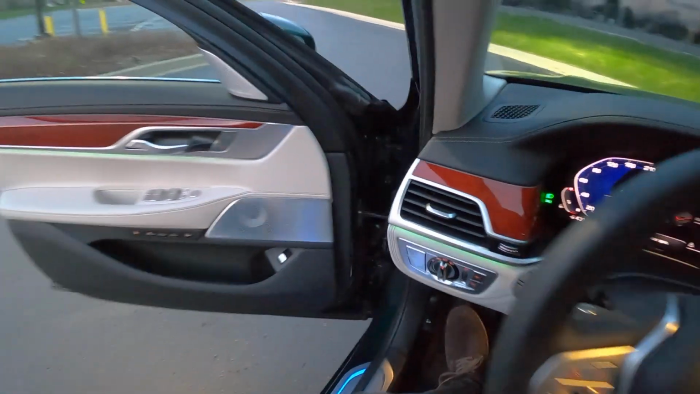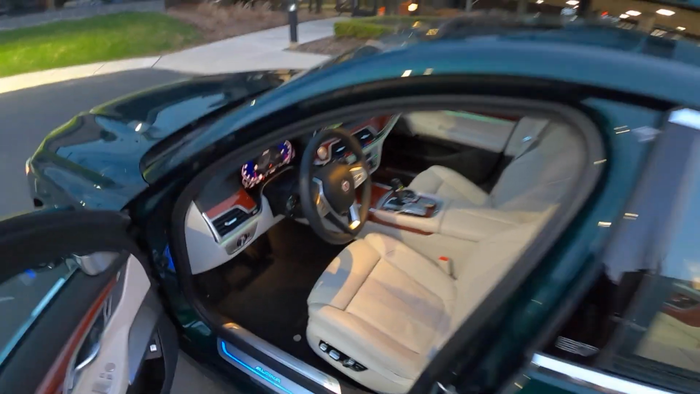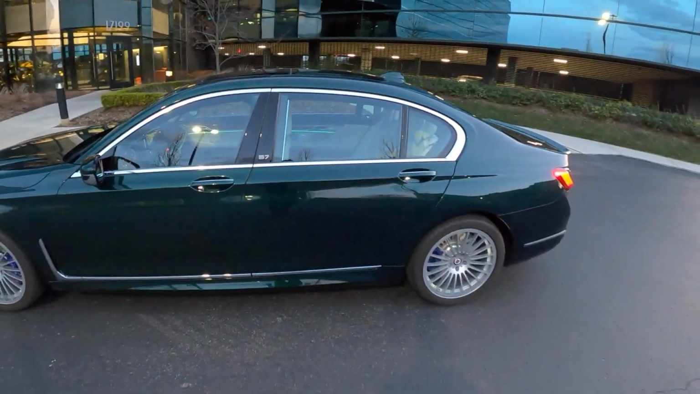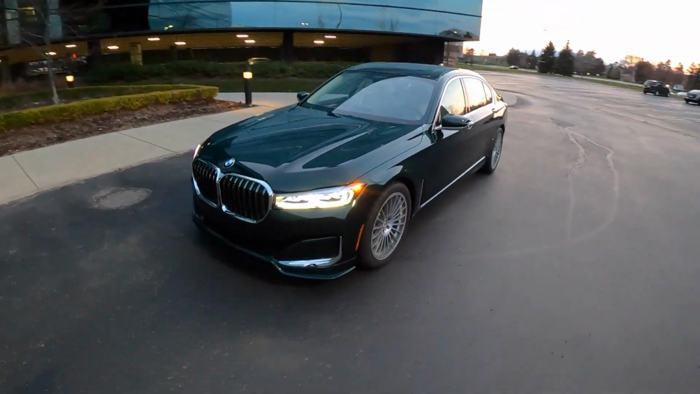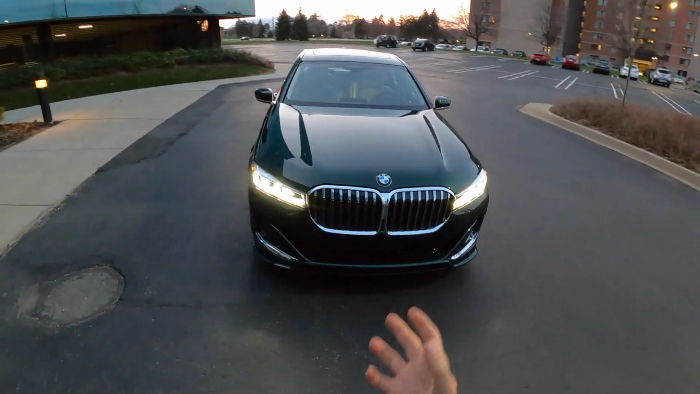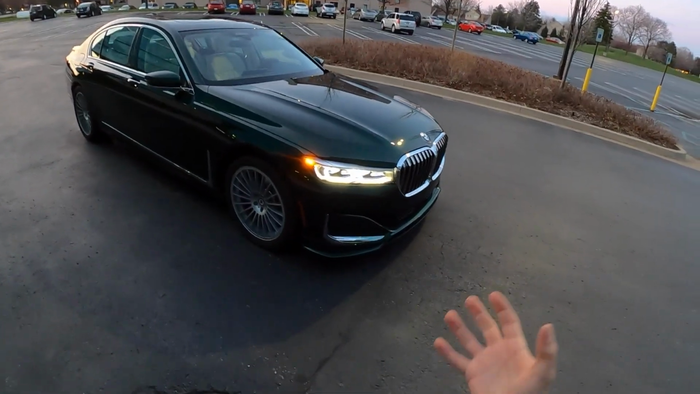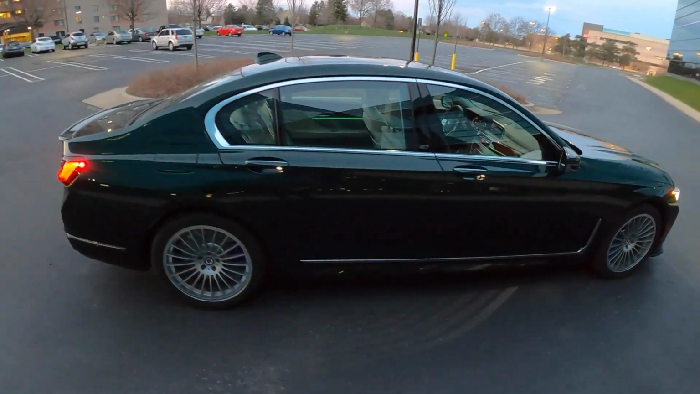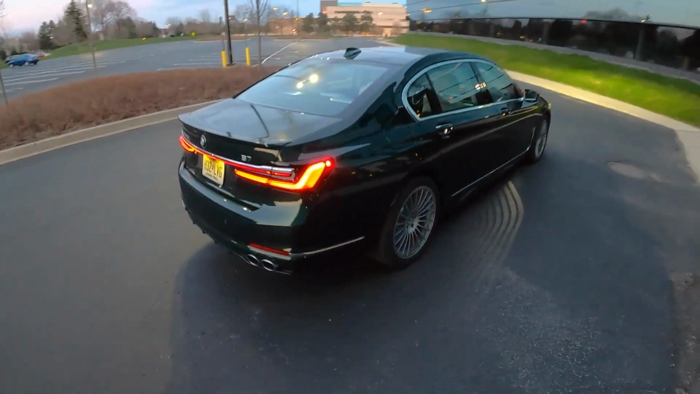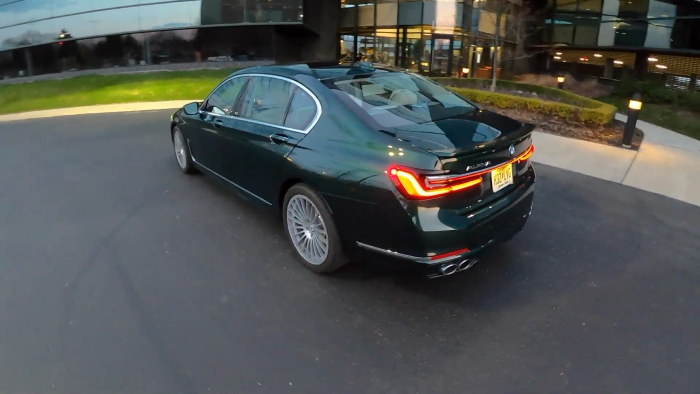Alpina has been modding 7 Series, 5 Series, 3 Series for a long time. And this is their latest iteration. I love how they've maintained the classic looks with their heritage and their design language in the past and blended it with this new 7 Series. I think even with a massive grille, the lower front spoiler, the side skirts, the wheels, it all comes together into probably the best looking 7 Series I've seen, especially in this Alpina green. Pretty amazing to look at.